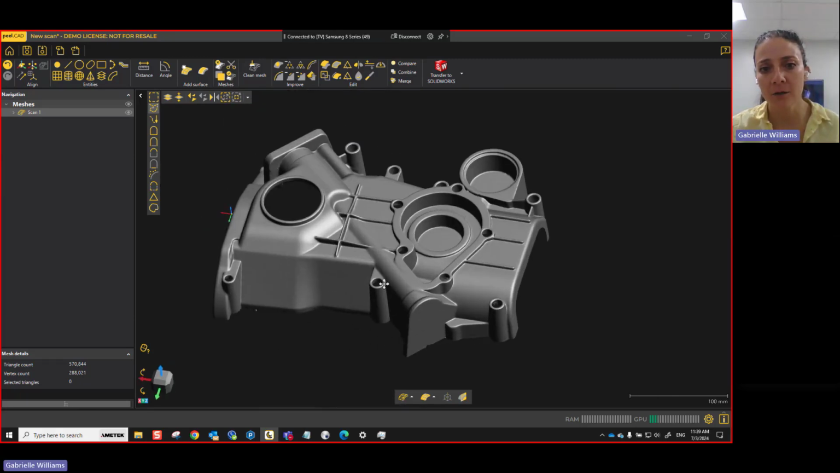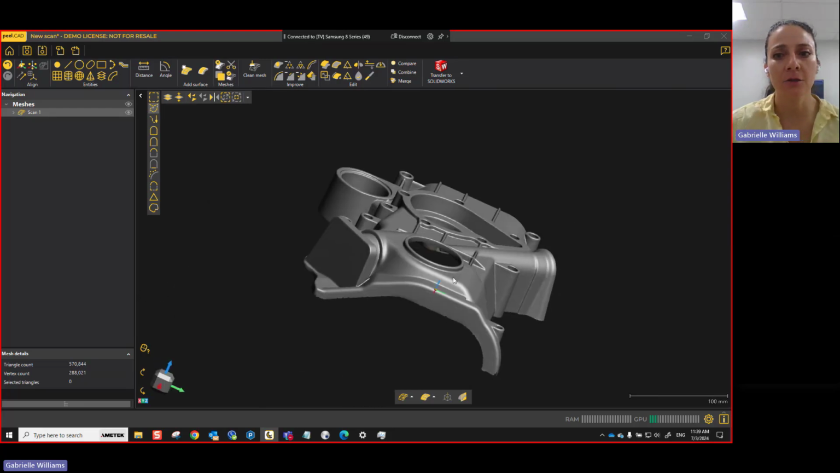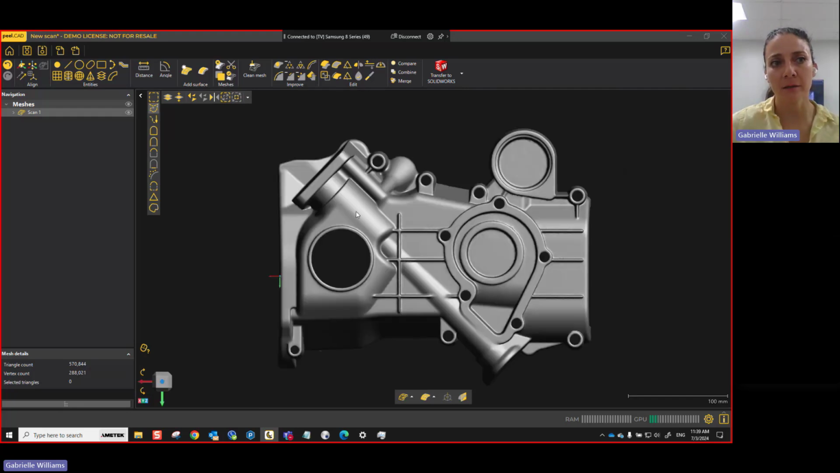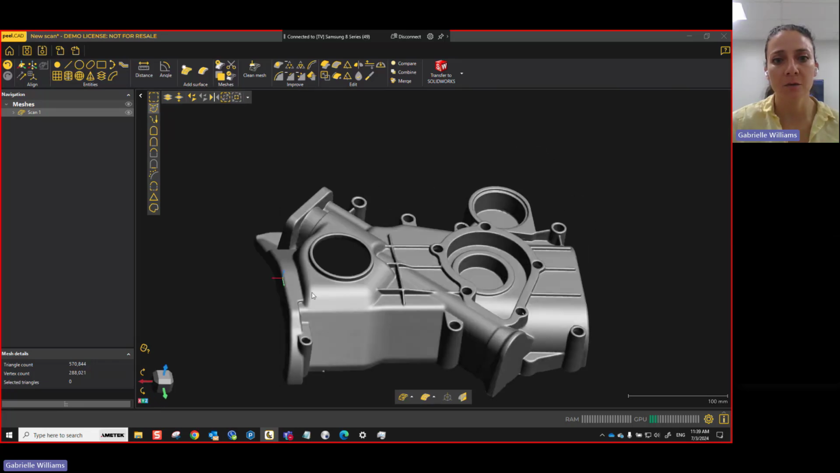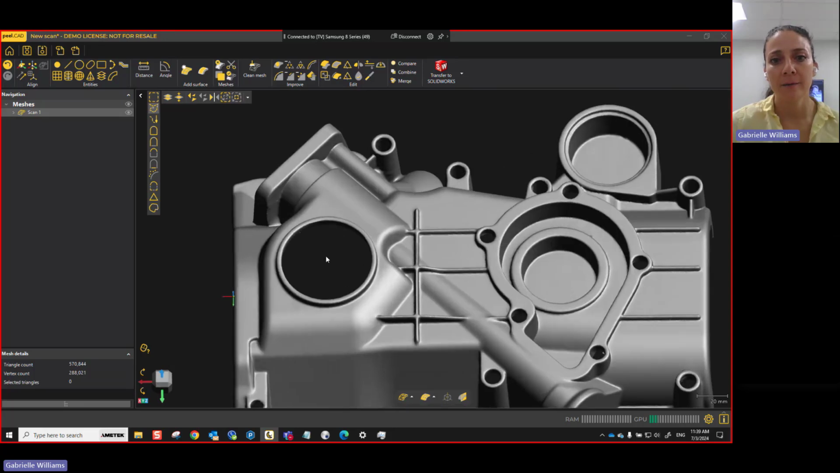Let's see. I think it's all pretty clean now. So I think I'll go ahead and start making my entities that will allow me to align my part. Right now, my part is somewhat aligned based on the alignment that I did in my original scan software, but I can add more alignment so that I have it in a nice place wherever I'm going to start my CAD development.